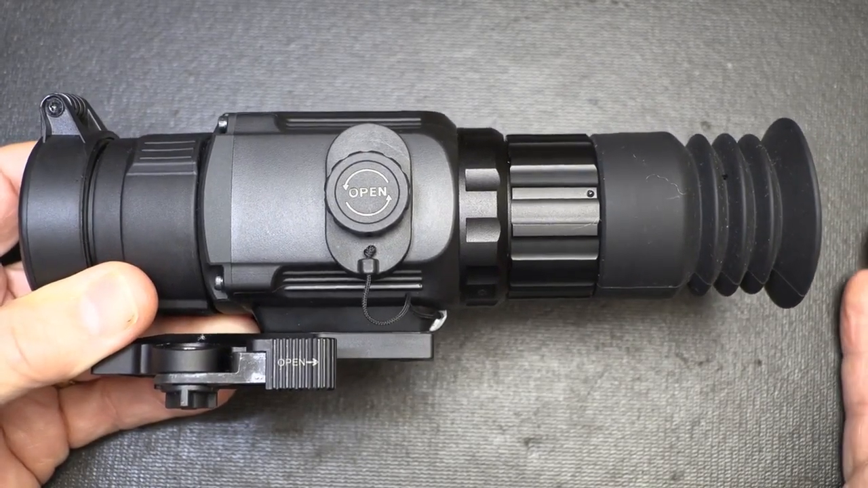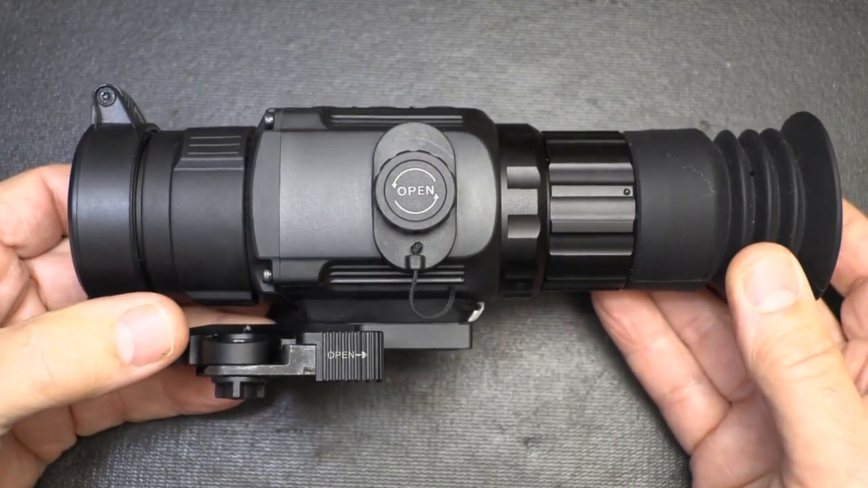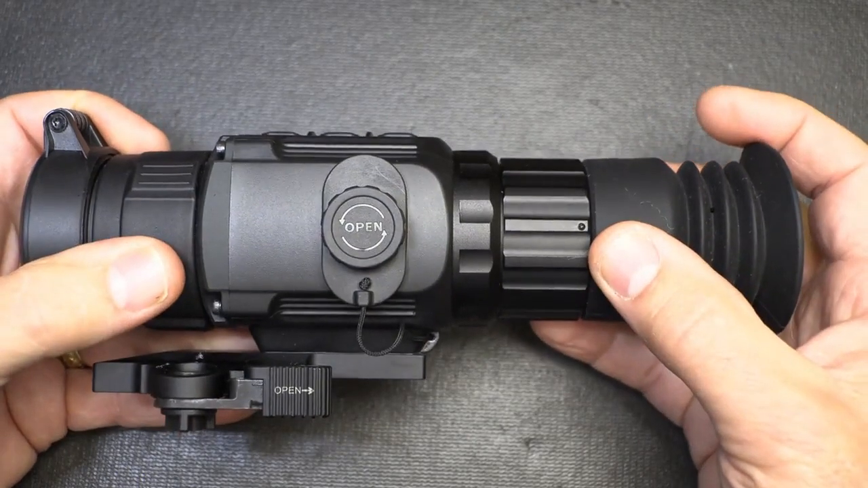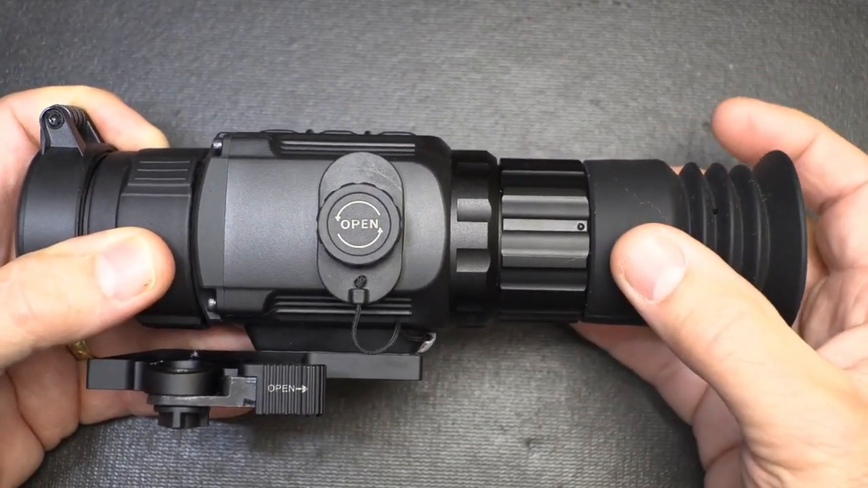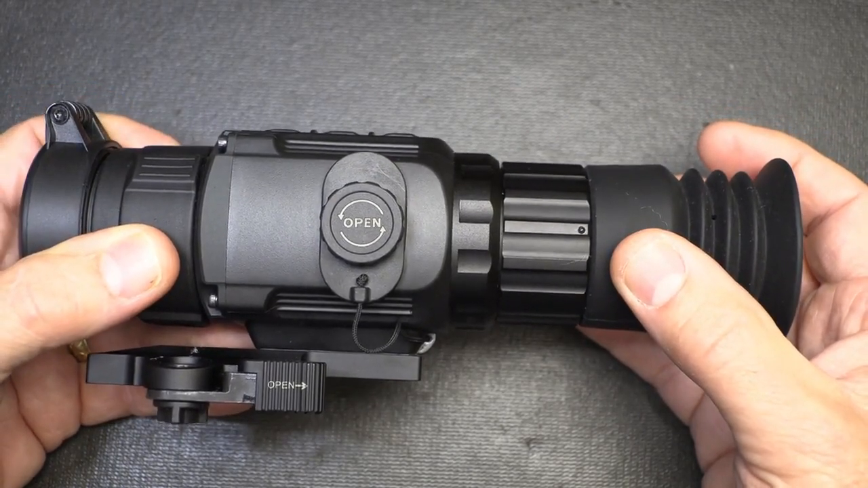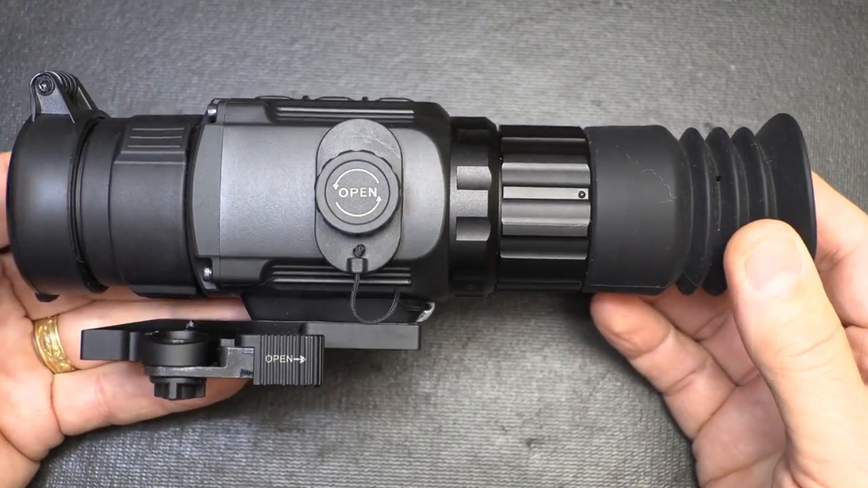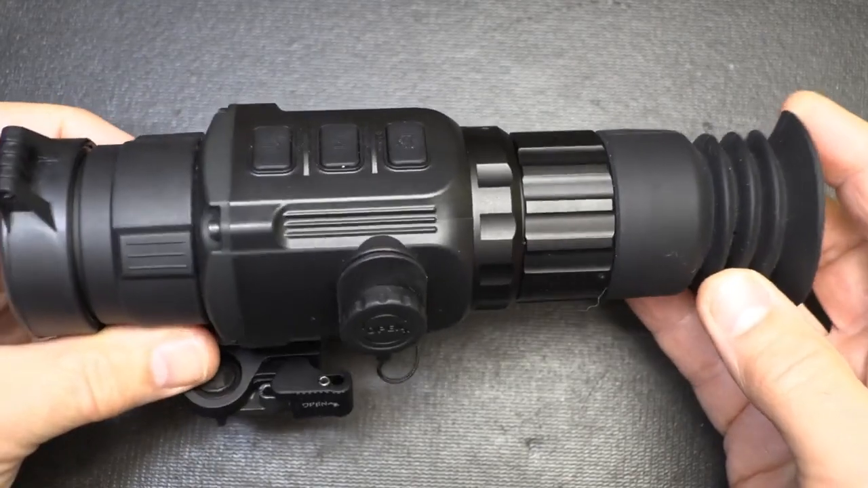If you have the money, and I understand because these scopes, again, are not cheap, but that is a much lower price. We're seeing smaller optics with better resolution at a better price. A lot of these scopes can run up to $10,000, $15,000, $20,000. And so bringing it in, less than $5,000 is really a very appealing price for a thermal scope.